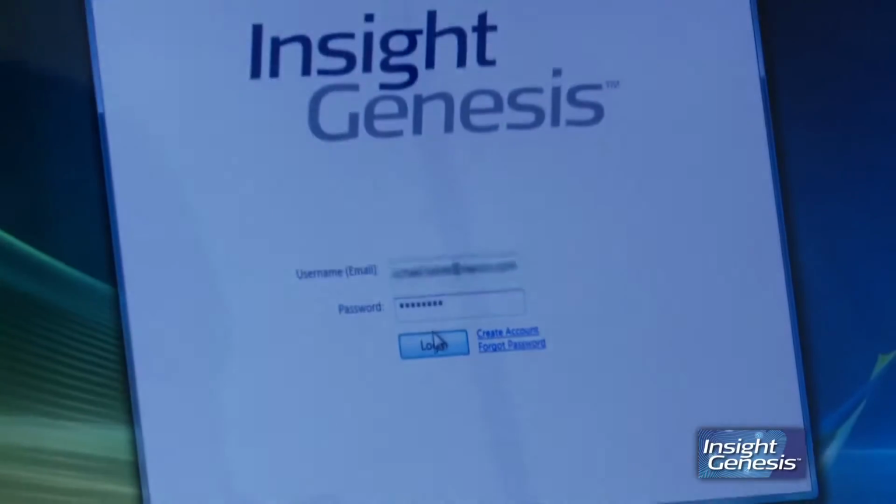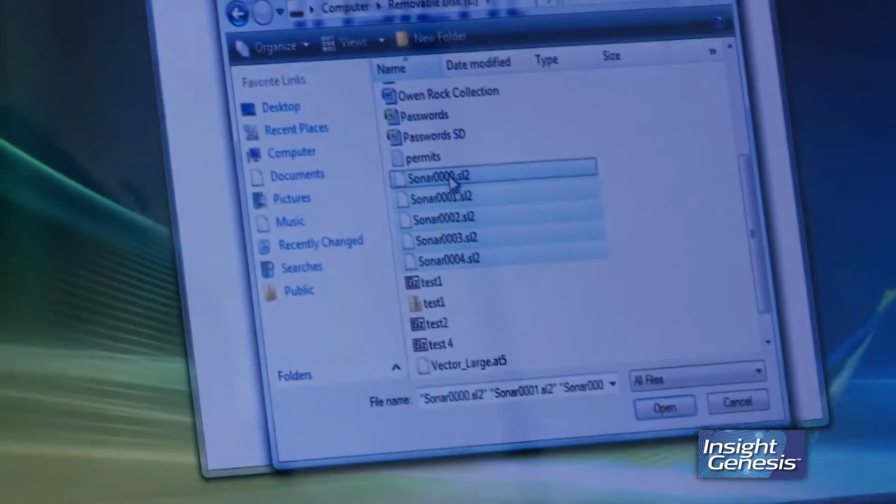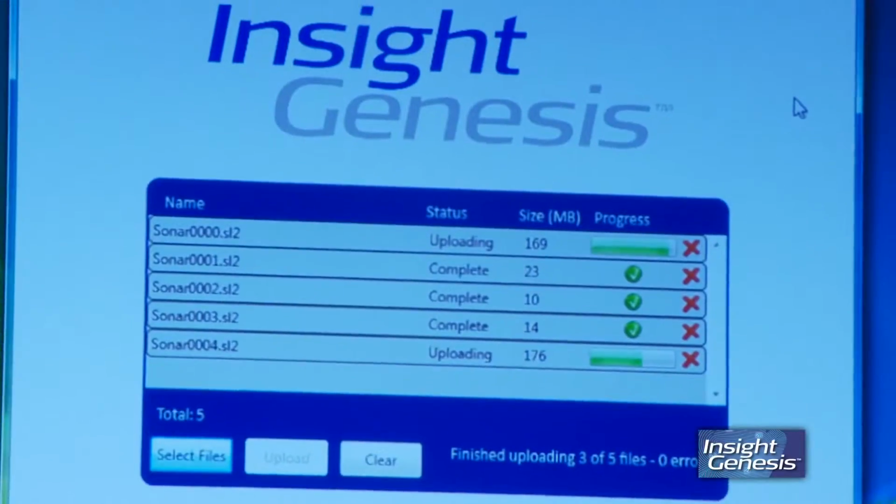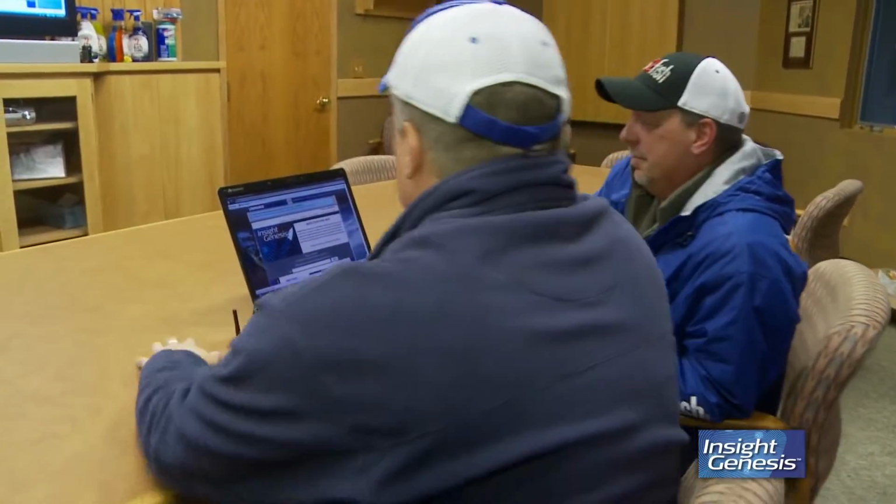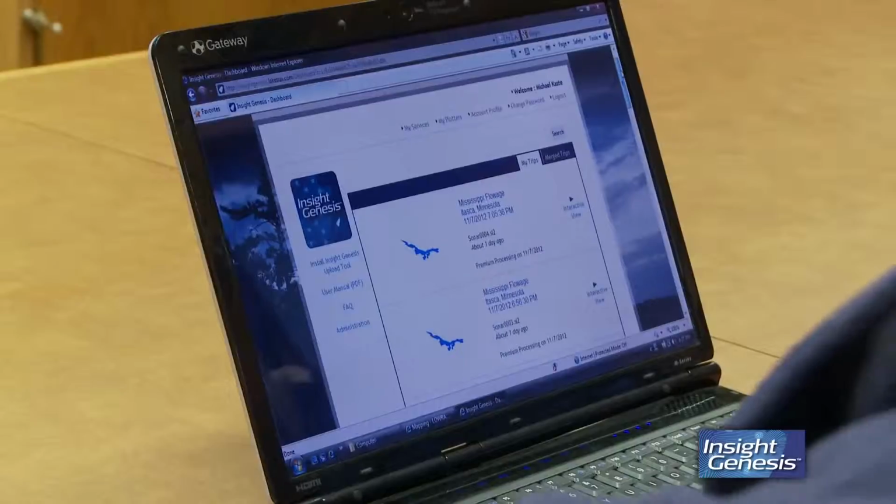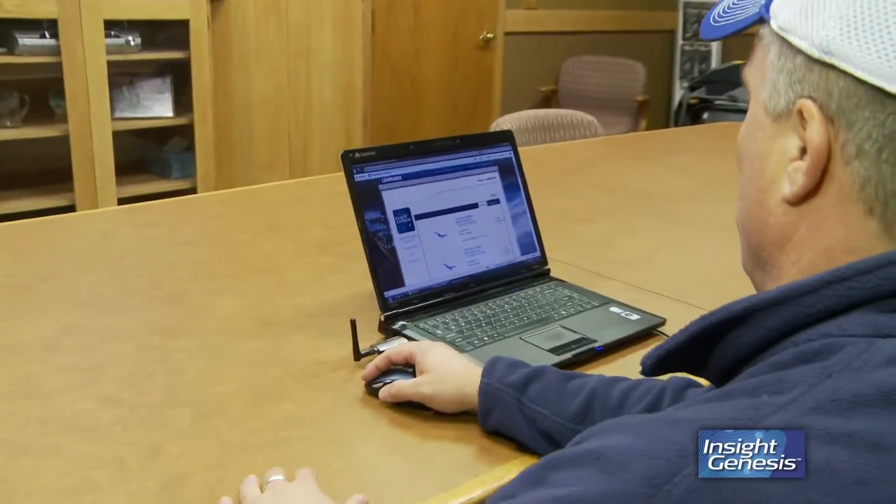Log in with your email address. I've inserted my SD card. You've selected all the sonar logs you want to upload. You just click Upload, and then it'll upload it to Insight Genesis. Well, we just finished the upload process, so the next step in the process is the view. You'll get a message up at the top of the screen or in your email box, or you can go just to the Insight Genesis tab and see all of the sonar logs that you've just uploaded.